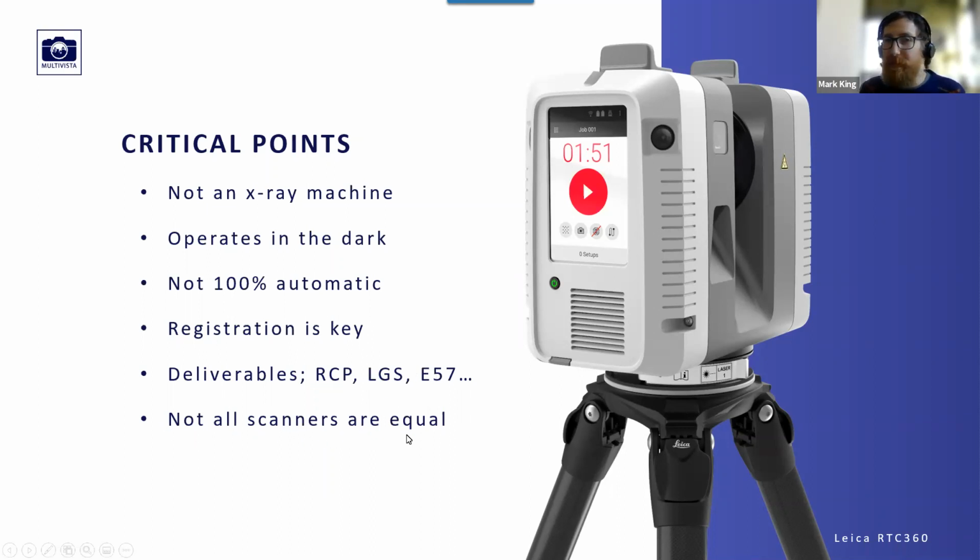And the other thing to say is that not all scanners are created equal. Scanners range in price and in scanning distance, and really understanding what scanner is being used will help you as well. Because something that may take half a day with one scanner may take 2 days with another, just because of the parameters in which it scans. So understanding that is quite key. And we believe the scanner that we use, the Leica RTC 360, is probably one of the best on the market at the moment.